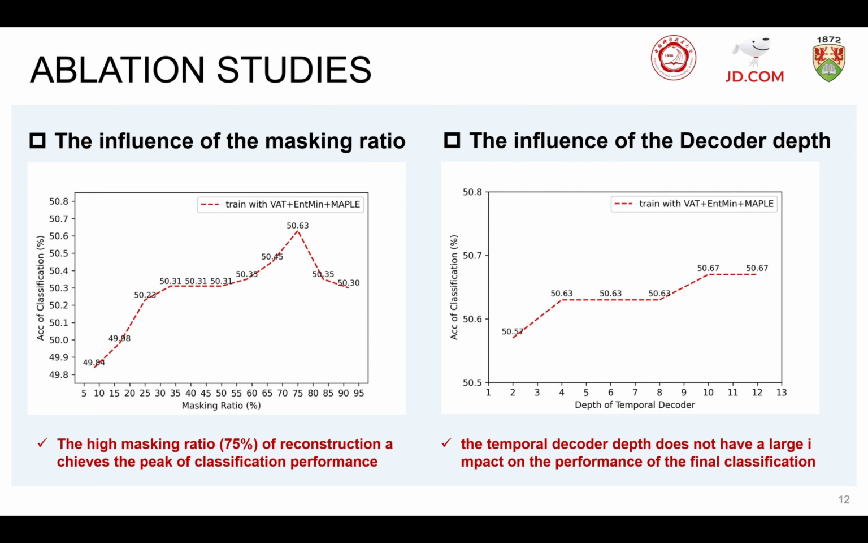The high masking ratio of 75% achieves a peak of classification performance. It implies that most frames of the action sequence are redundant and we can reconstruct the complete action sequence from the small remaining part of the sequence.